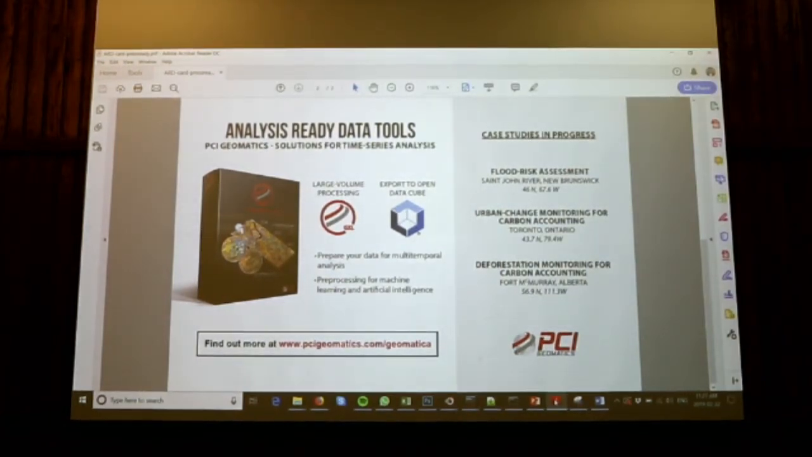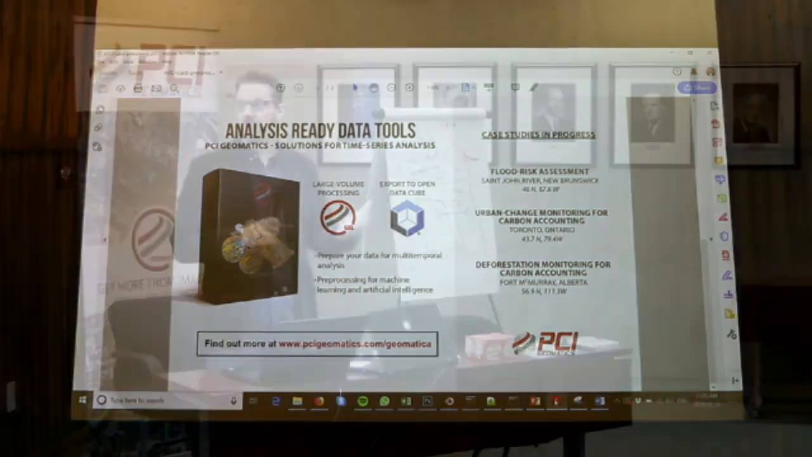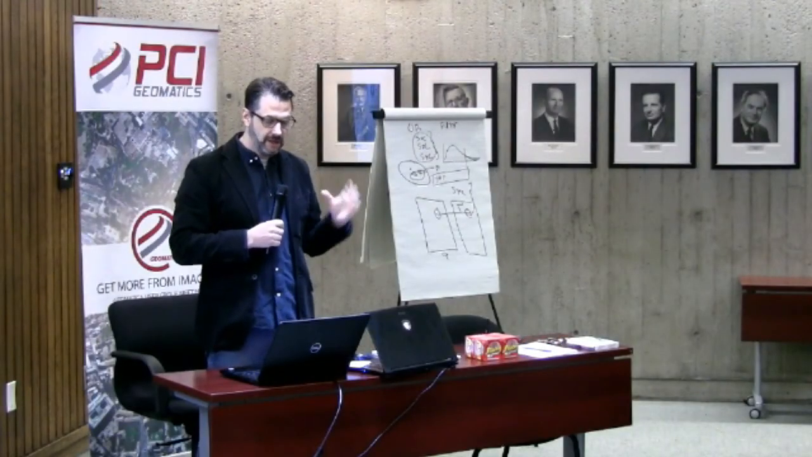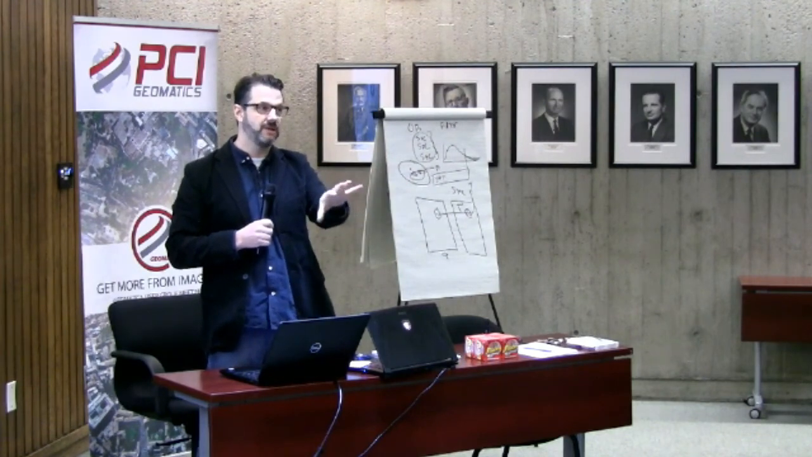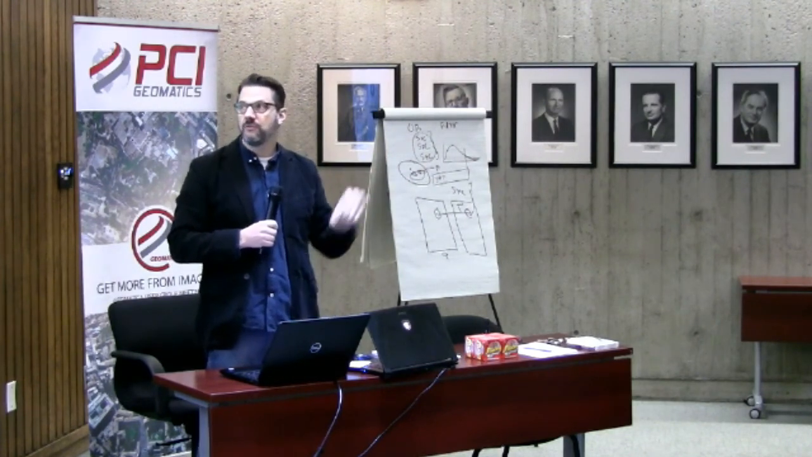Our suggestion, or the way we see this working, is we have, of course, Geomatica, but we also have this large volume production system known as GXL. And this is a big data problem. So what we've done is we've actually deployed GXL to a few sites here in Ottawa to do the large volume data processing. And then we have created technology to populate the ARD data directly into the data cube. So that's an active area.